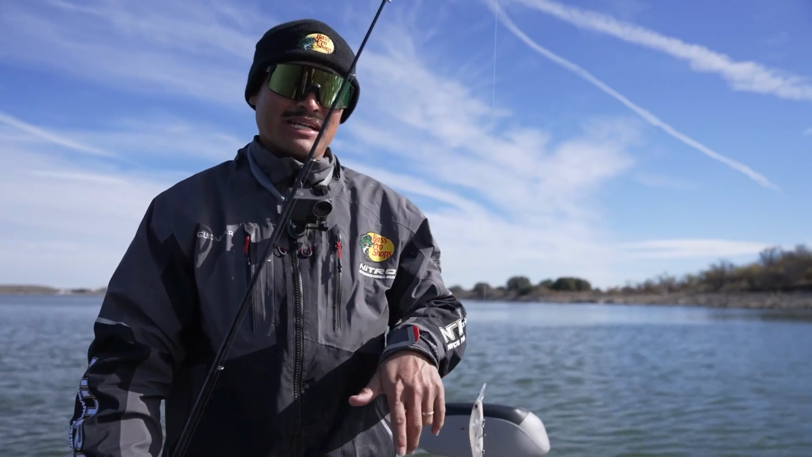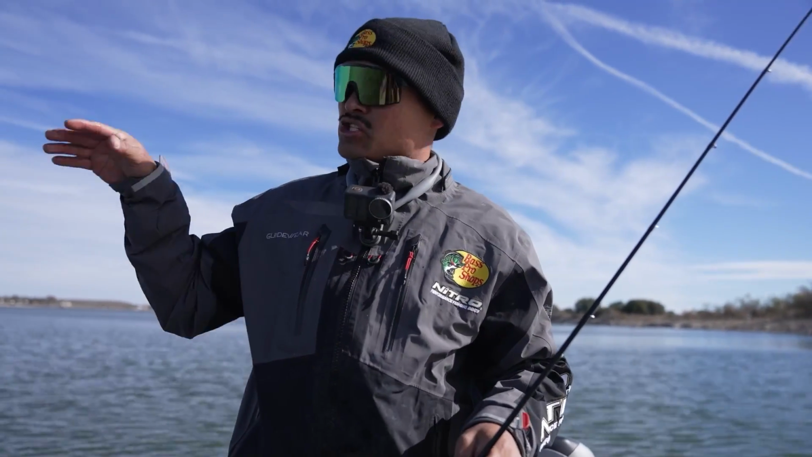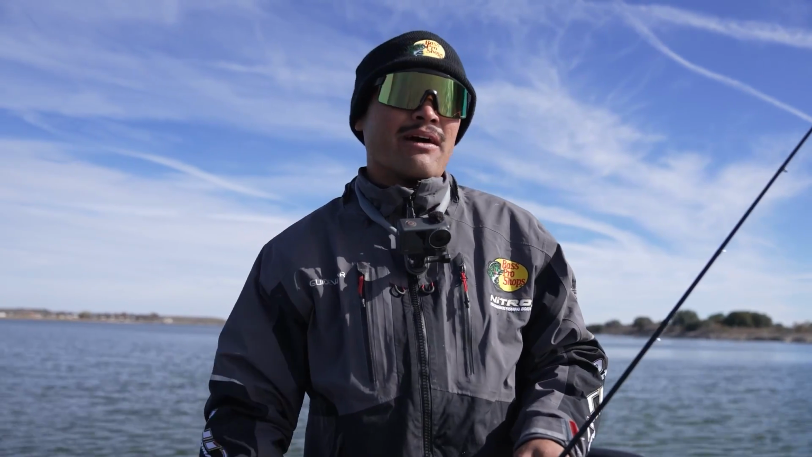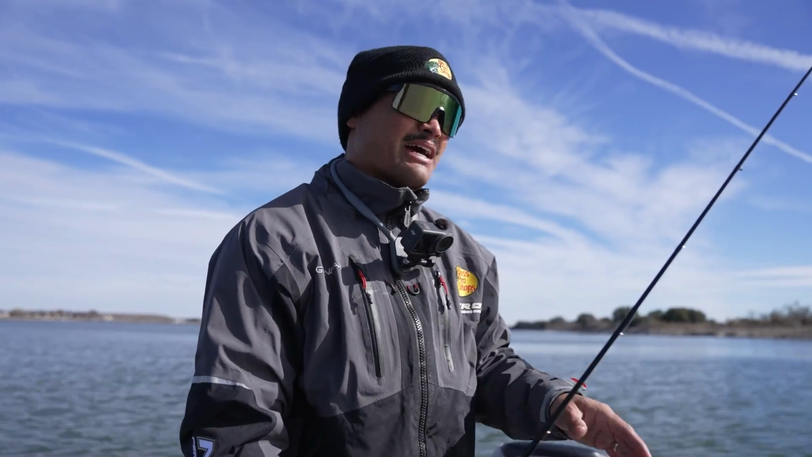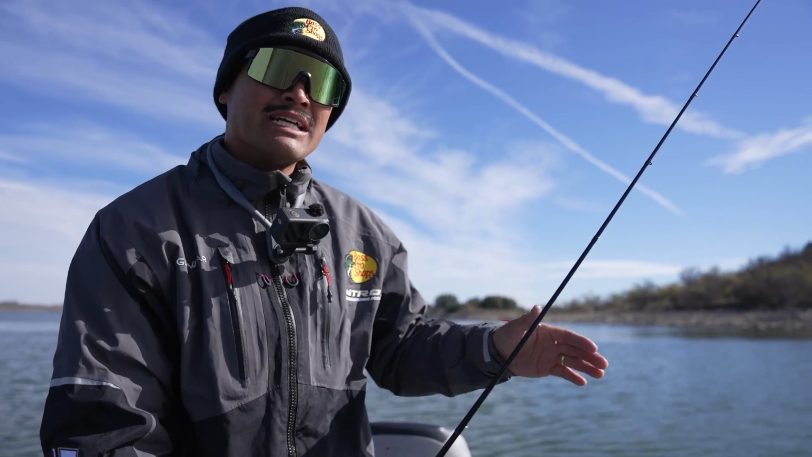I know what I'm gonna do the rest of the day. I'm gonna chase these balls of bait around. I'm gonna forget about trying to find structure, idling around. Once we got it all figured out, I feel like we're dialed now, and now I just have to run through a gamut of lures trying to find a big bite.